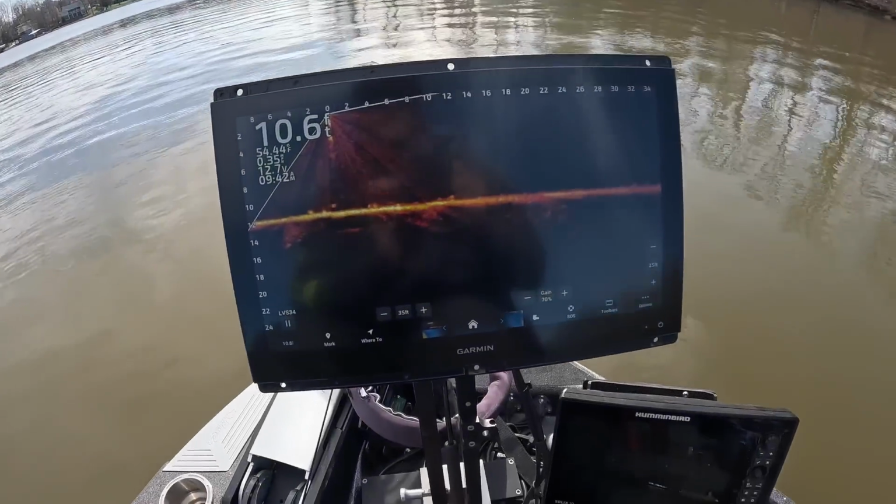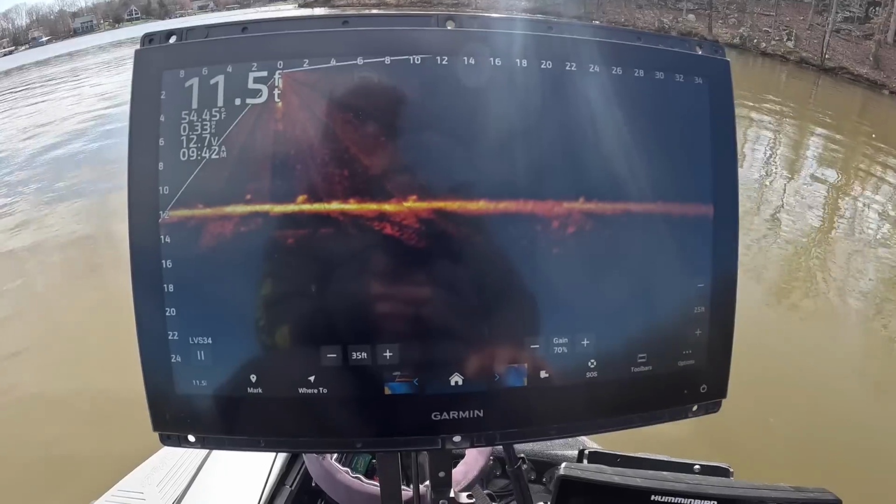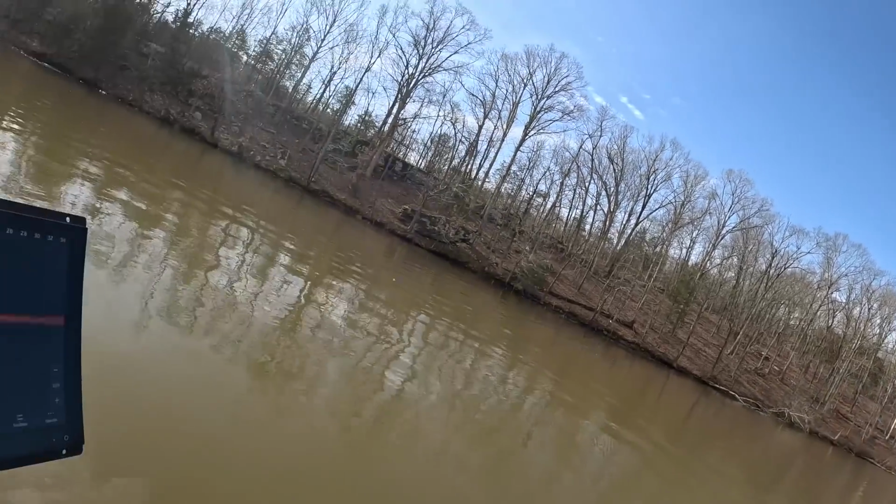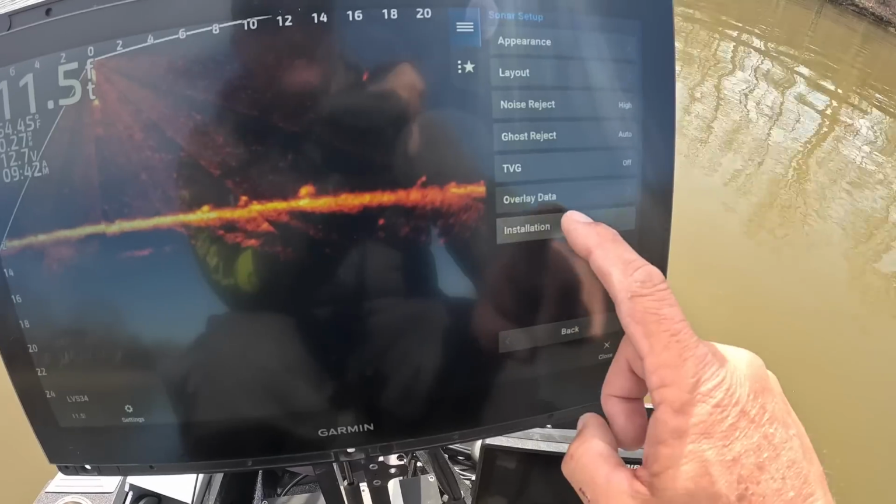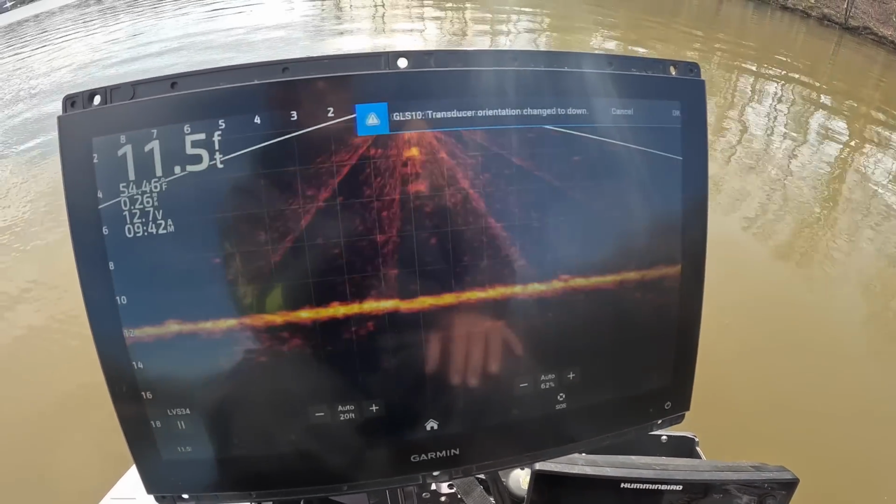All right, guys, let's talk about sonar setup, the Livescope setup that I currently use. Guys, what I use is I go back to factory defaults. I start there, and then I'm going to walk you through all the different things that I do to make the picture the way that you're seeing it right here. Look at that guy. You even got a fish right there. We're going to bypass him. All right, so first thing, we're going to options, sonar setup, installation, restore sonar defaults. Right there, I go yes, bam.